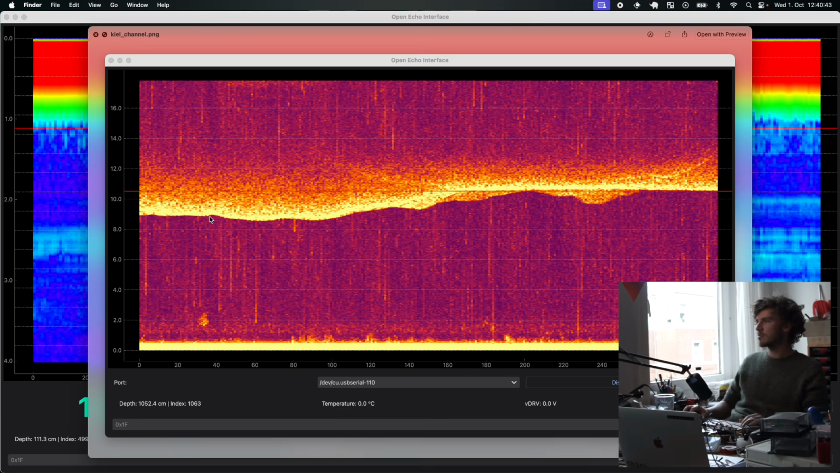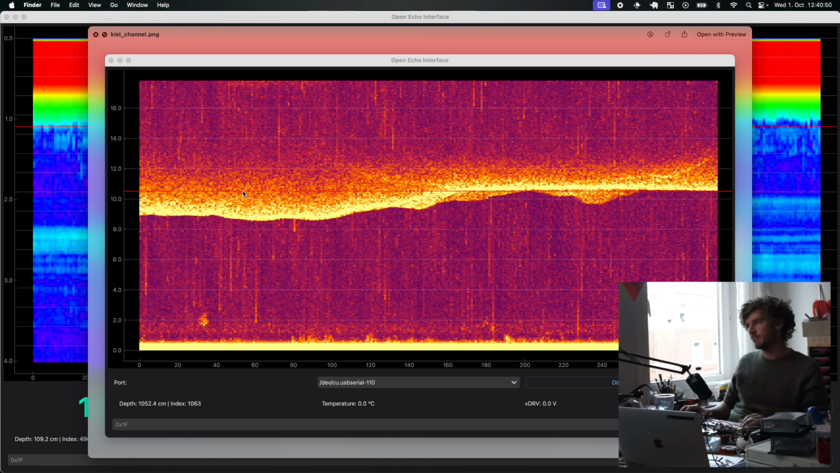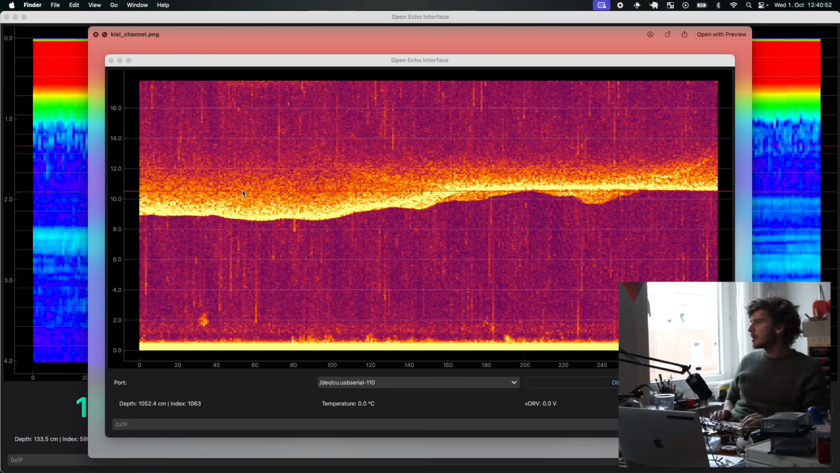As you can see here, there's a very sharp edge basically. But this is all noise, probably from inside the sediment. Not sure about that. So yeah.